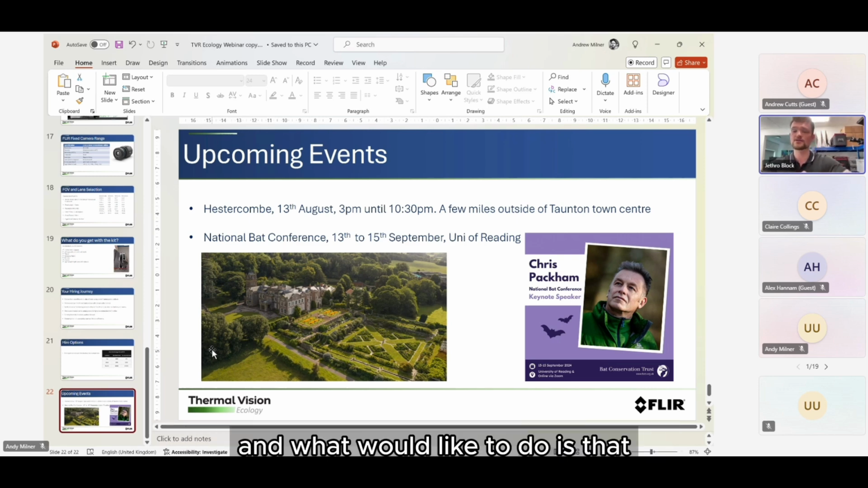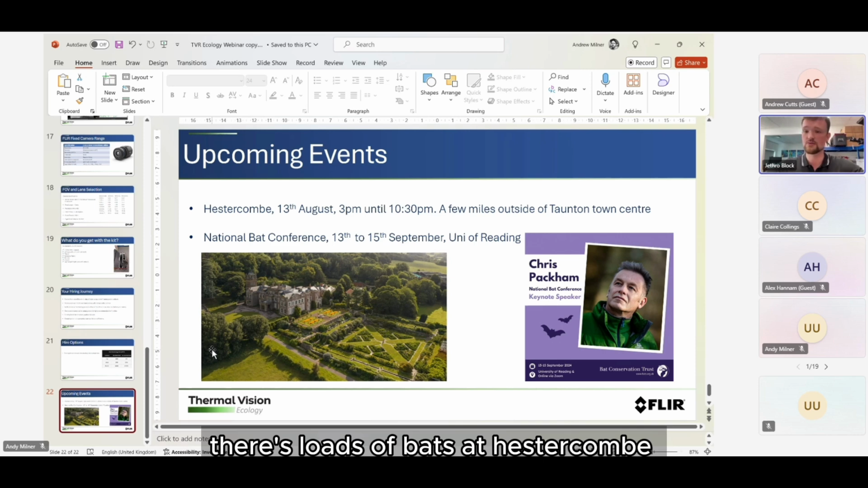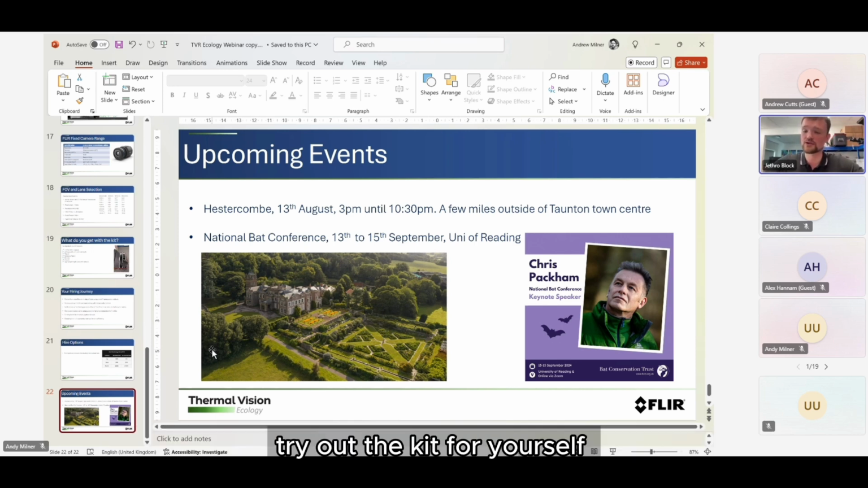And what we'd like to do is that there are limited places, but if you wanted to come along and see the kit for yourself, get a chance to use it, there's loads of bats at Hesticombe. We'd happily invite you along. Again, it's down in Taunton, so I appreciate a lot of you probably couldn't make that, but if you're local, if you're in the area, more than welcome to come along and try out the kit for yourself.